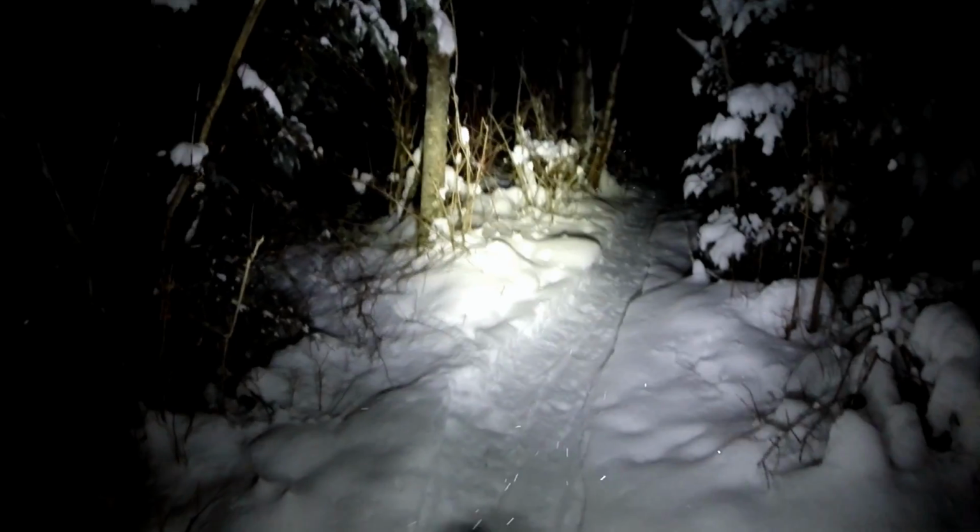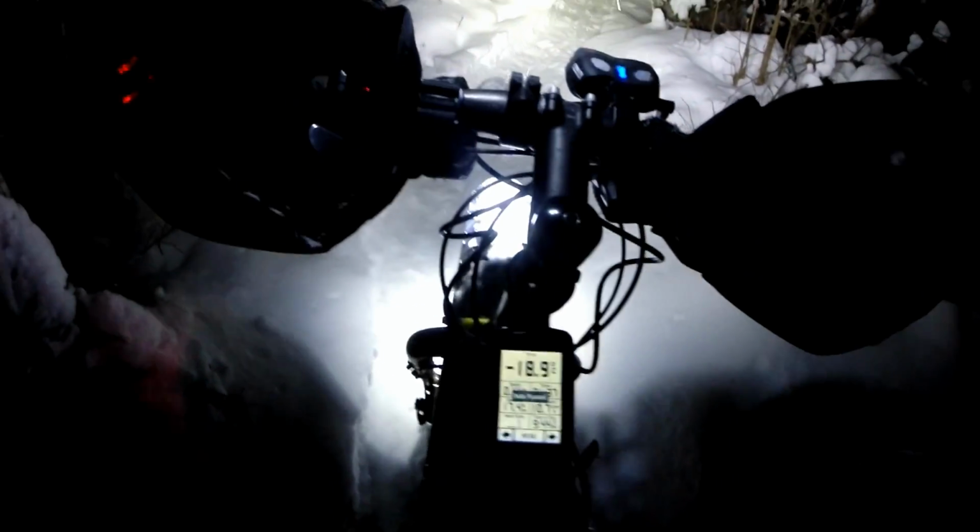So far it's rideable because it's under the canopy, so it didn't get as much snow.